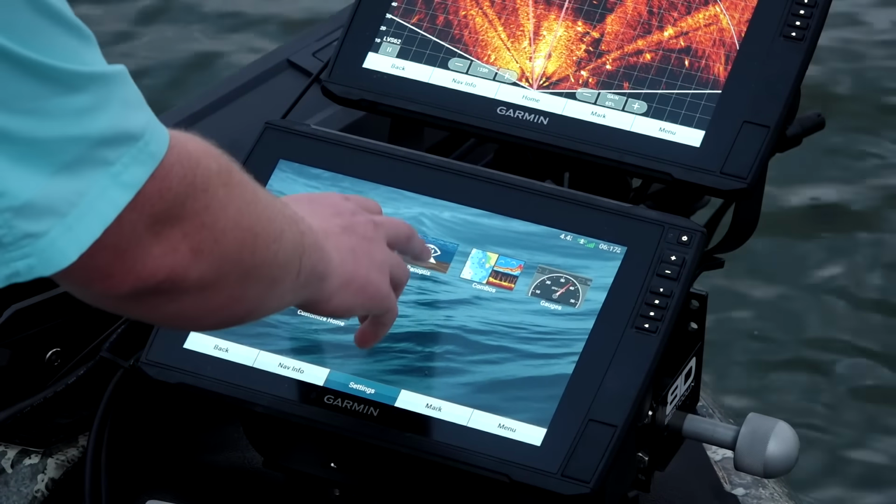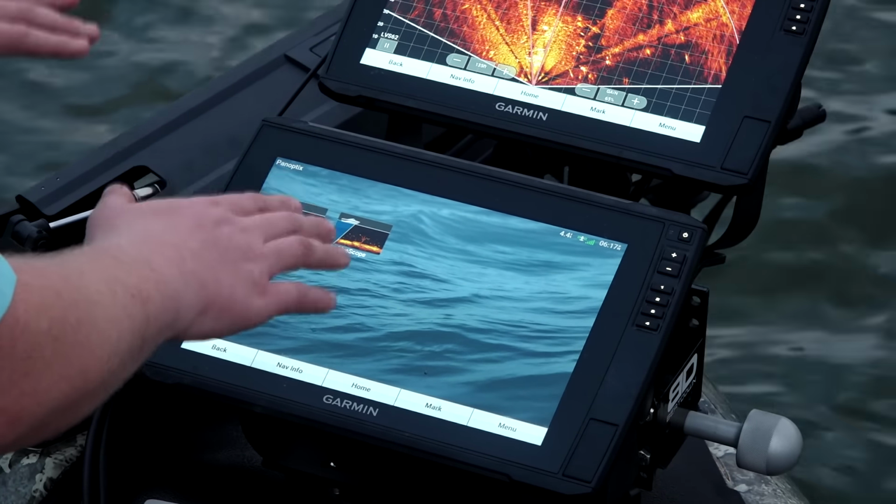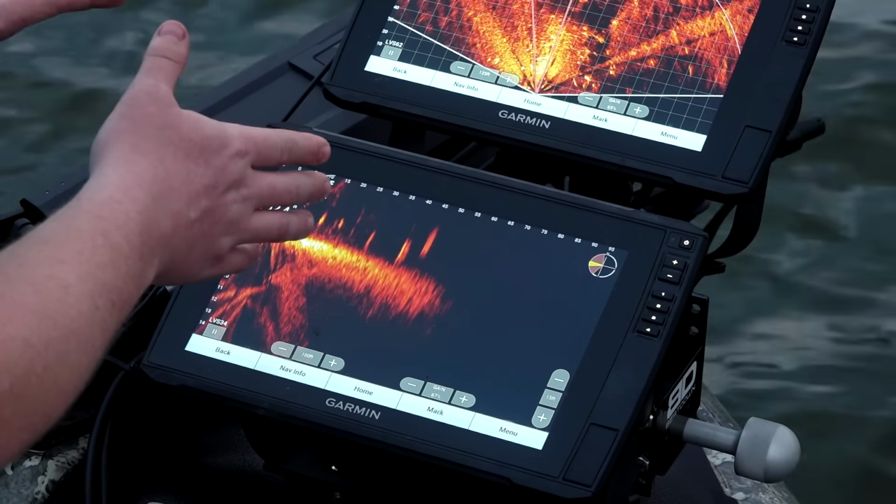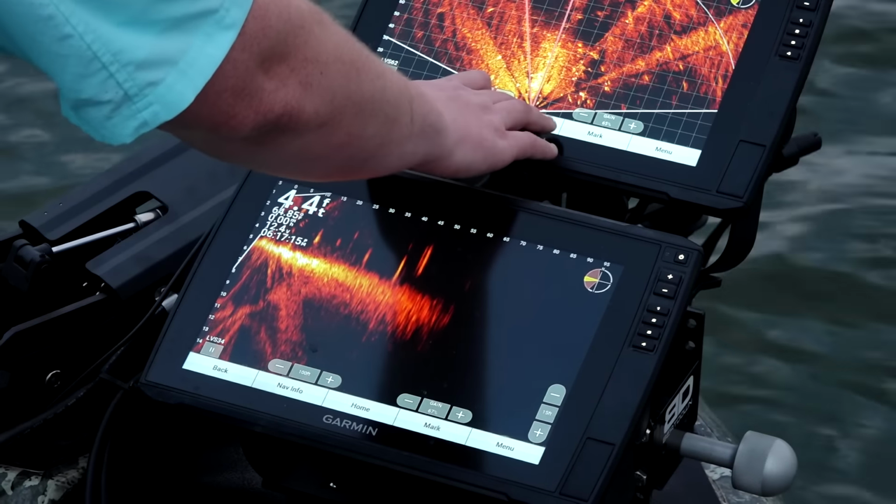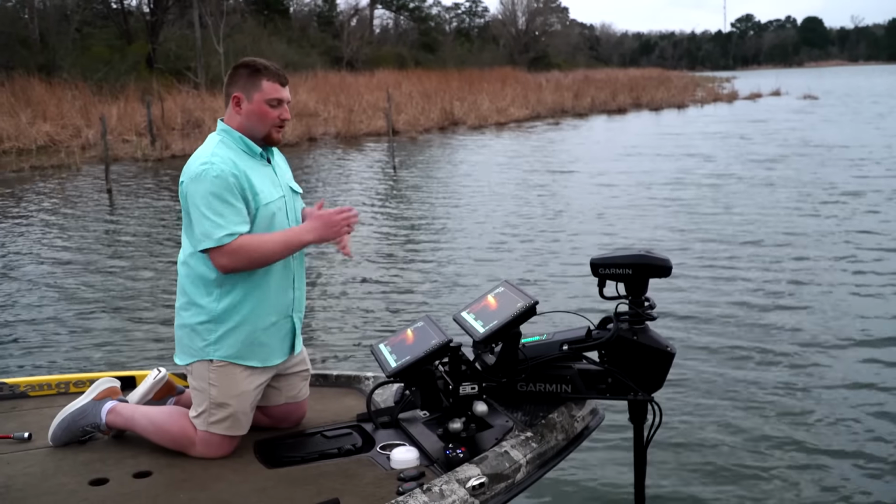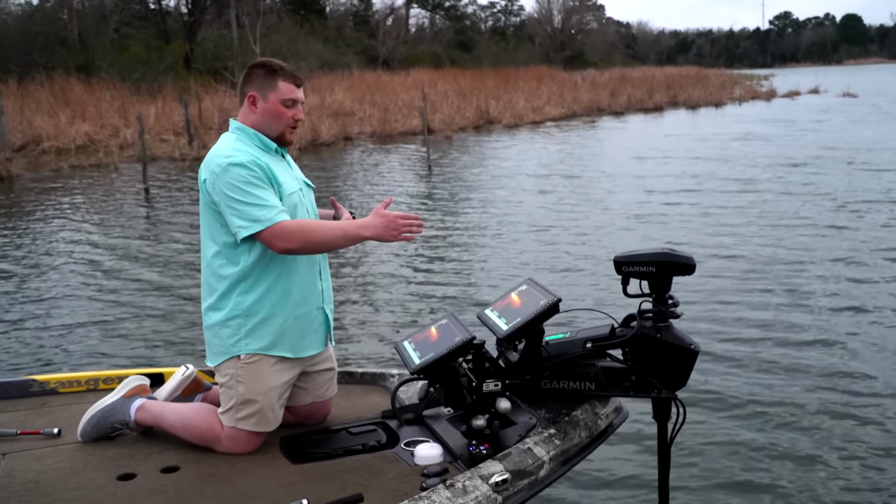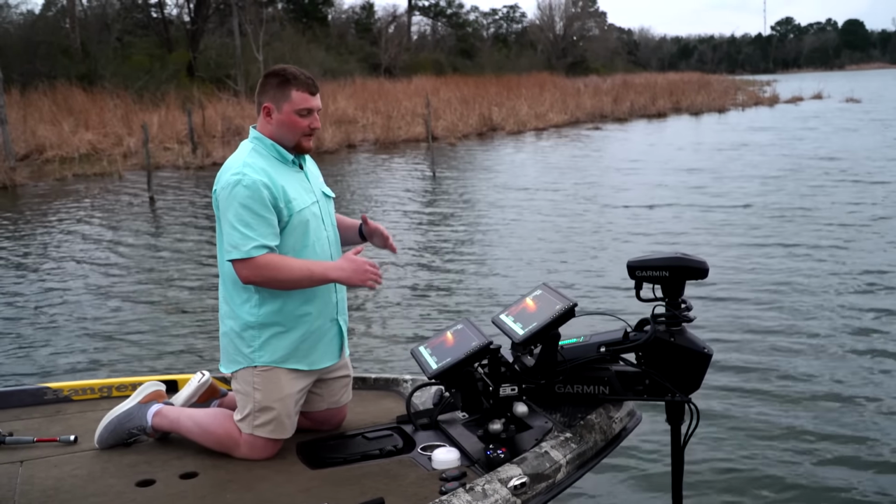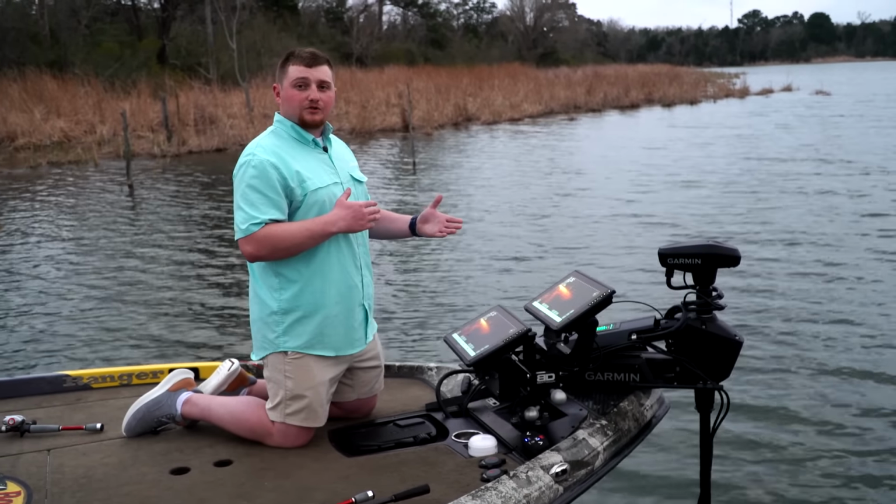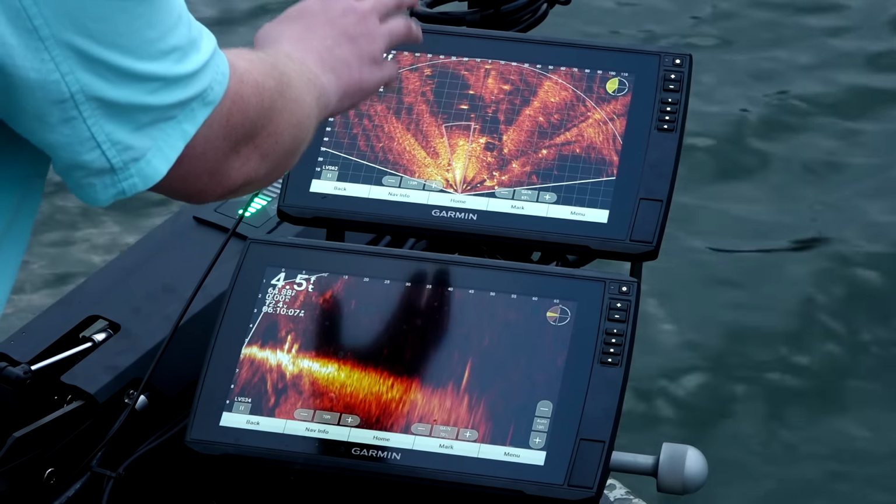So you can go into the menu and I can change this bottom echo map into forward mode. And just as I did with this unit, I can go up to the front and change this one to forward mode as well. You can alternate which one you want to have in forward mode and which one you want to have in perspective. It's just easy to be able to switch it and figure it out with your own personal preference, what you want to run for your setup.